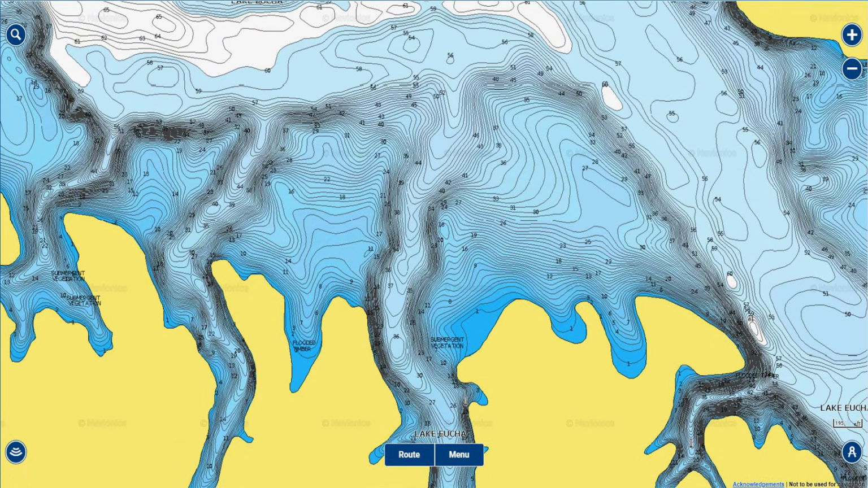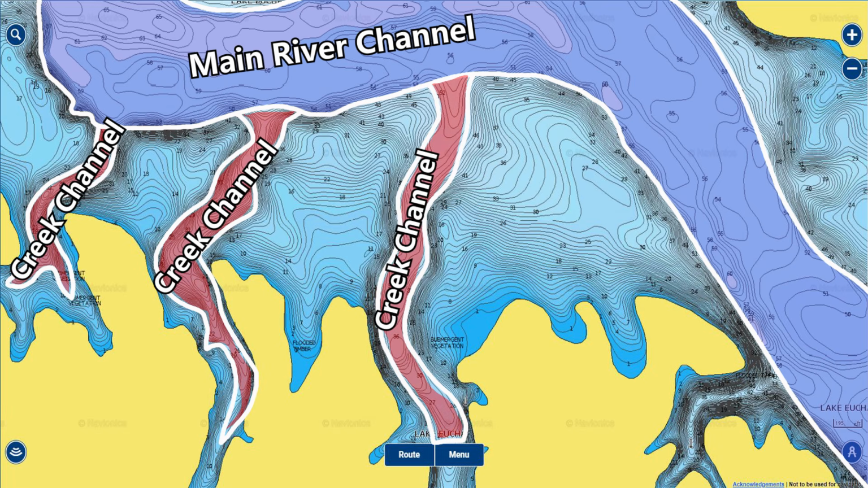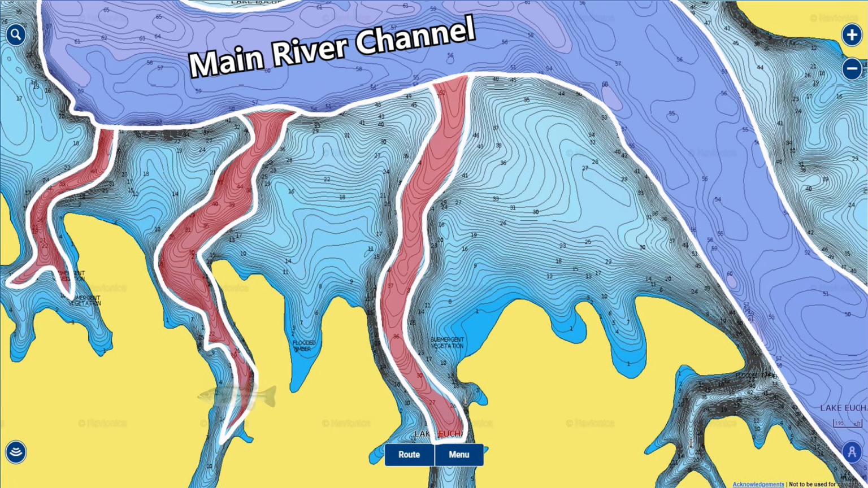So first up, let's take a look at a few more spots where I found some schools of bass on Lake Uchi. And again, here's the topographic map of the midsection of Lake Uchi. Here's the main river channel, and here's some secondary creek channels that feed these pockets. And in the spring, these bass are going to be spawning back in these pockets in the shallow water. And then as the water starts to warm up and it gets closer to summer, they're going to migrate out of these pockets to the main river channel, and they're going to follow these secondary creek channels out. And along the way, they're going to stop on the bends and turns of the secondary creek channel.